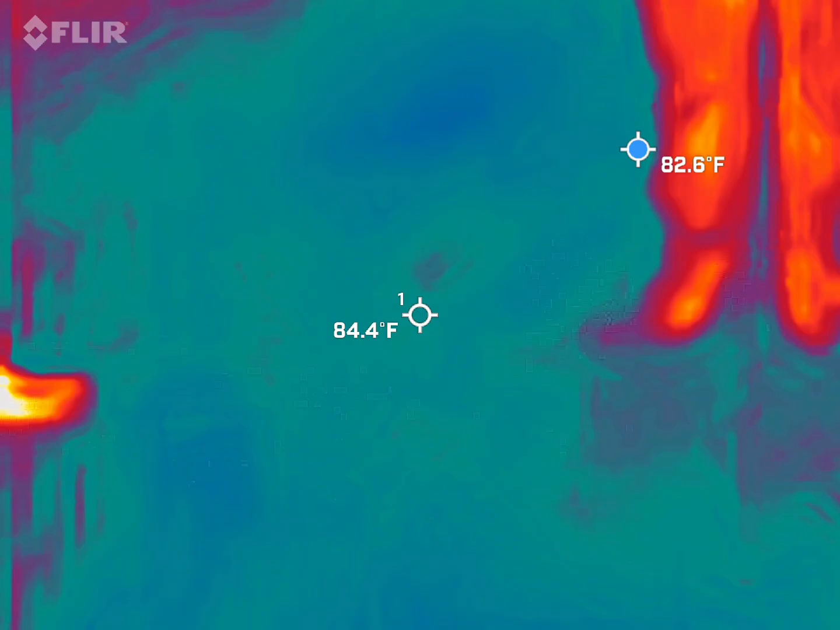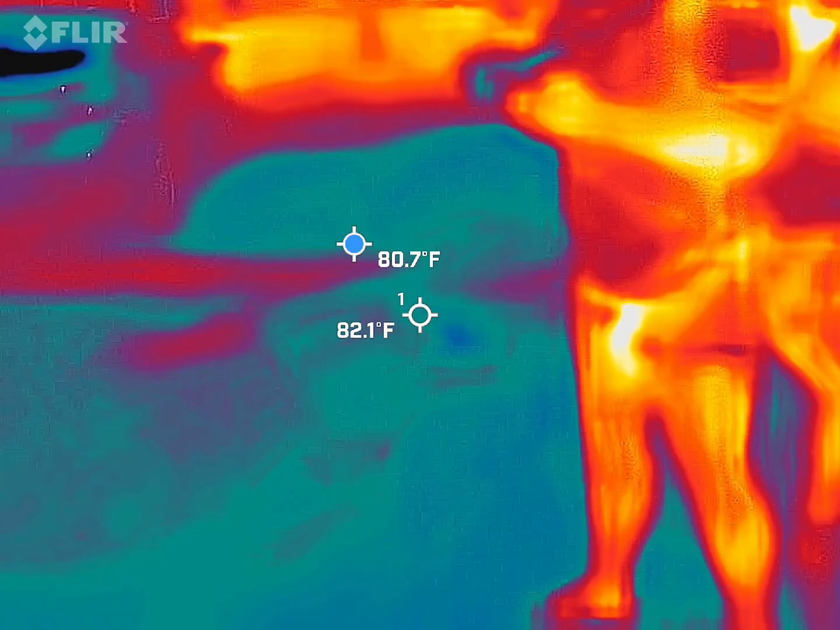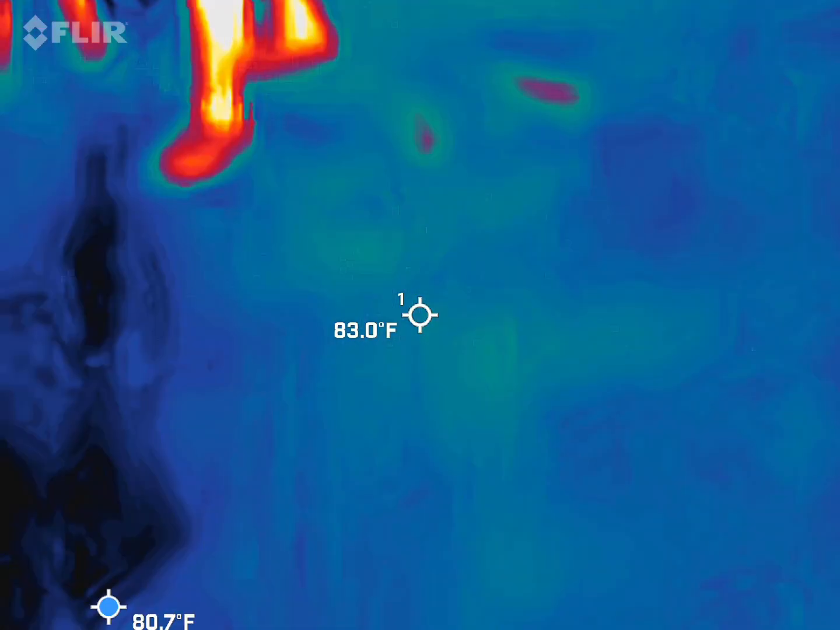Right here? We're gonna stay within the confines of the lot. Just stay away from the cars. People are walking around. Don't film them. Very simple rules, right? Okay.